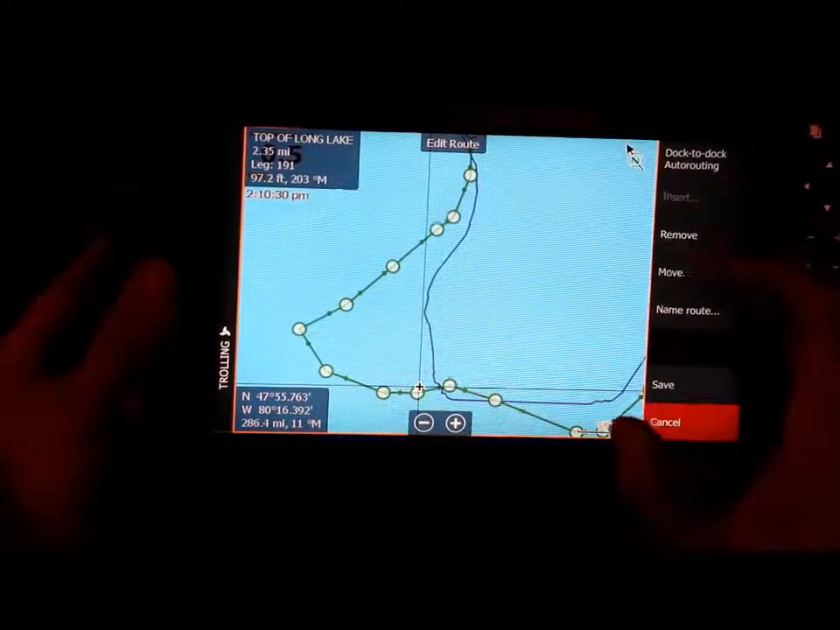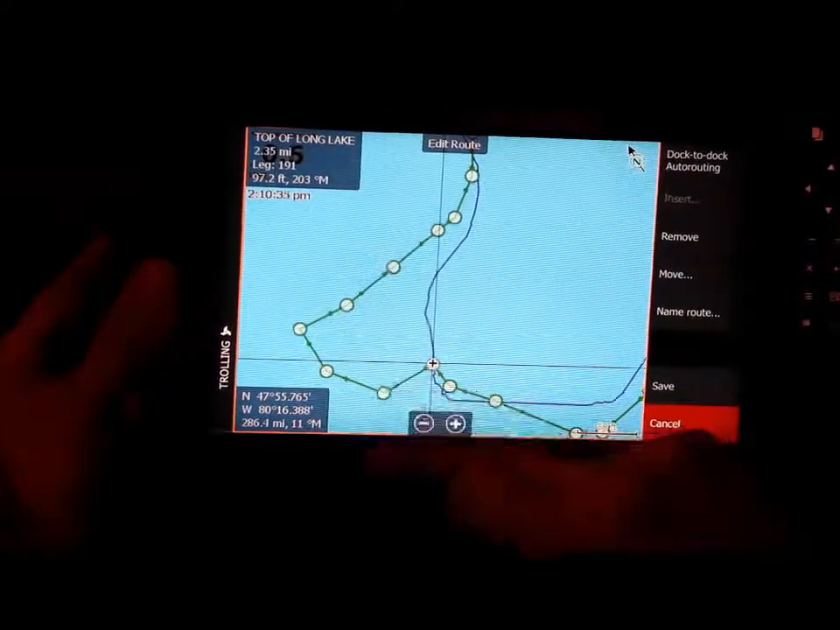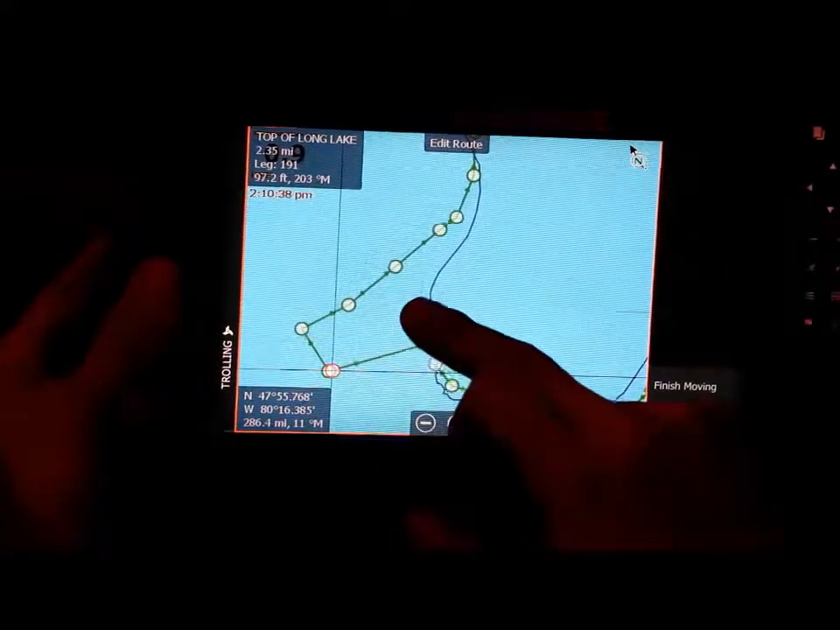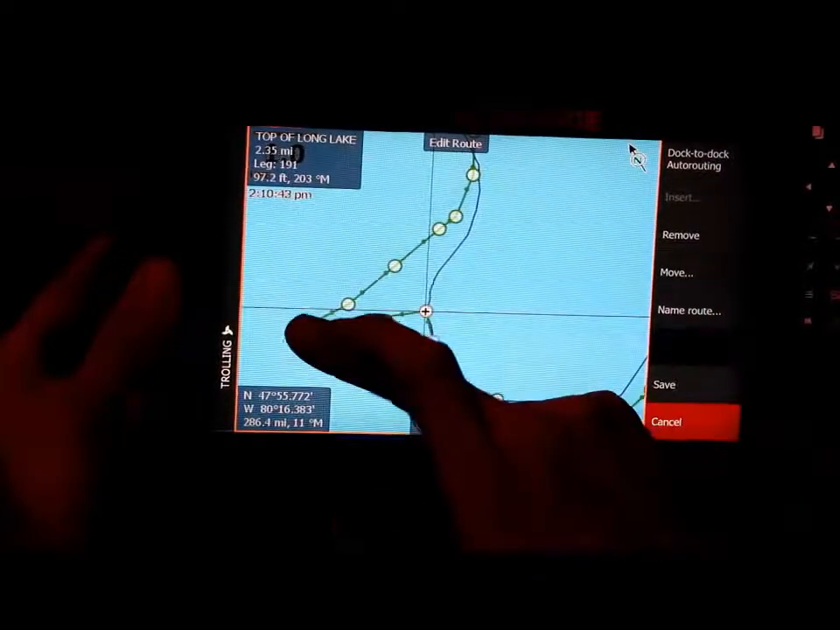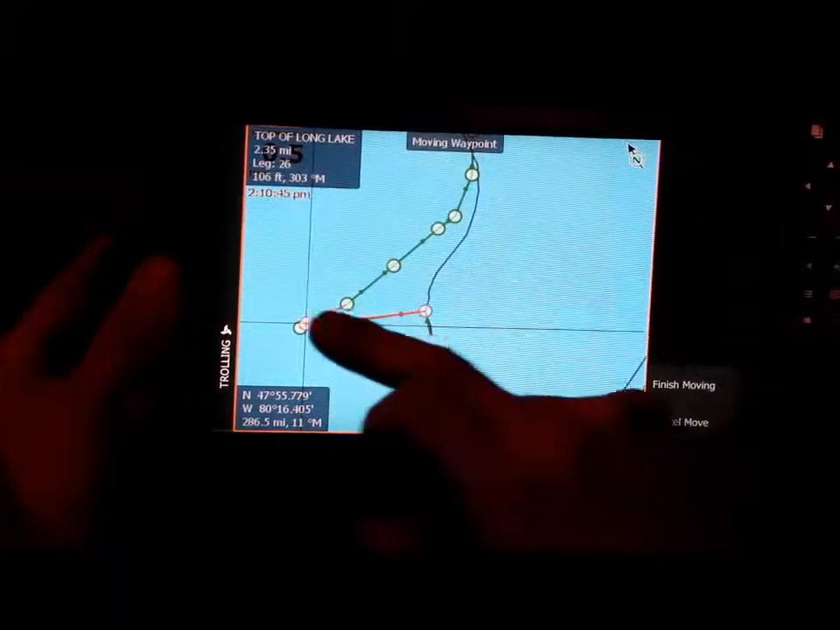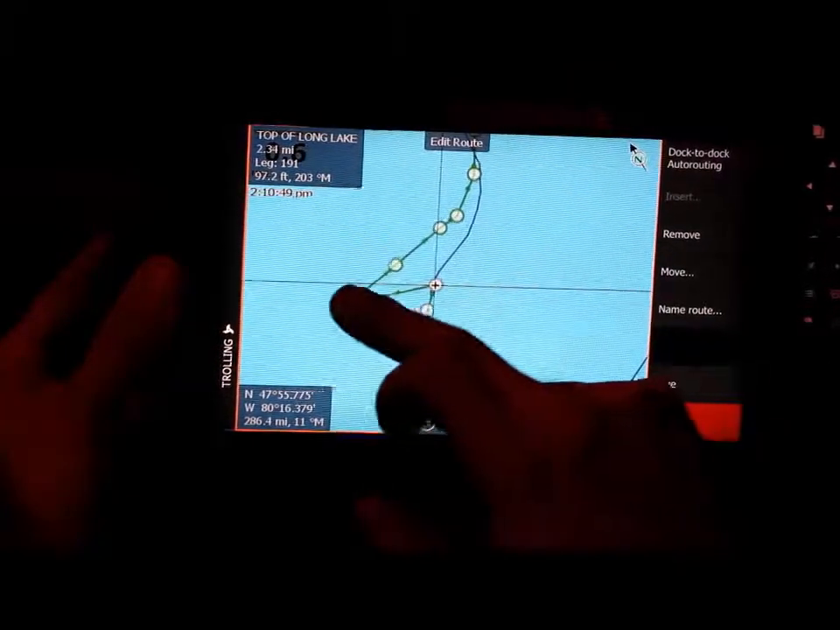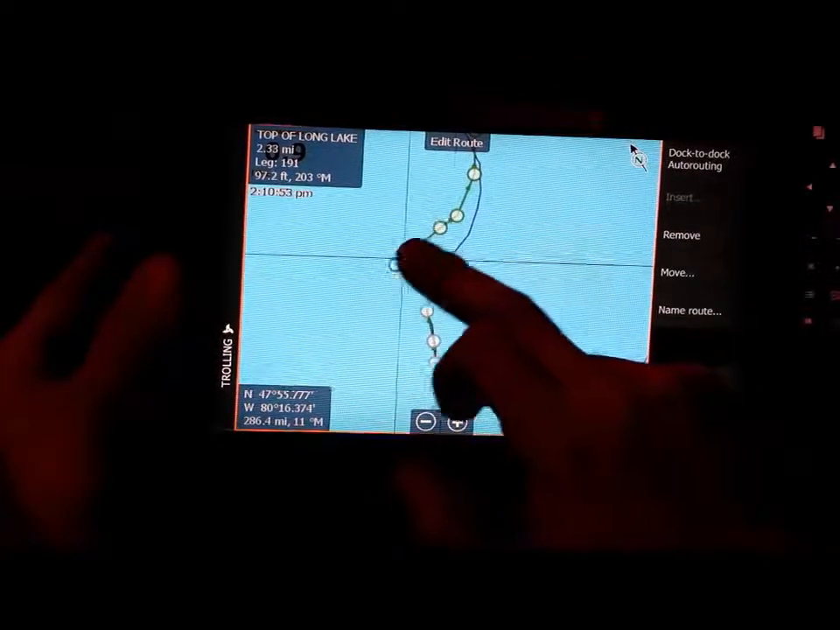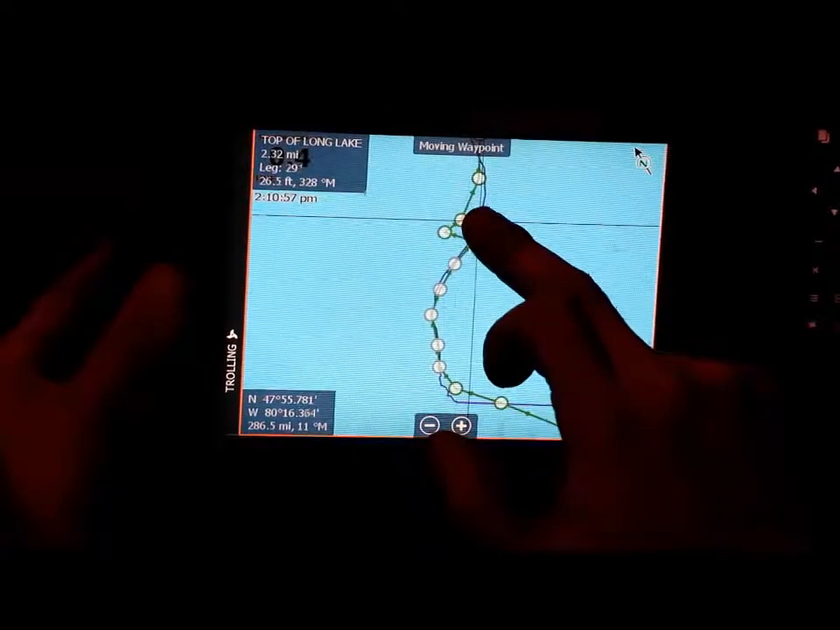some of these guys. So I'm going to hit move here. I'm going to play around with this. You move every single one just a little bit, and I'm just going to follow it right onto the path I did. So at the end of the day, I could have taken these and, when I got back to the dock, actually followed my actual path that I took instead of what the route was saying, which I totally forgot, I guess, when I did it.